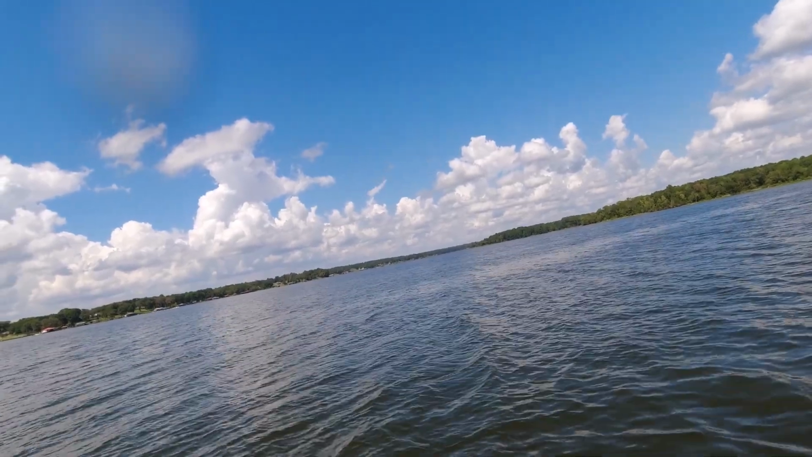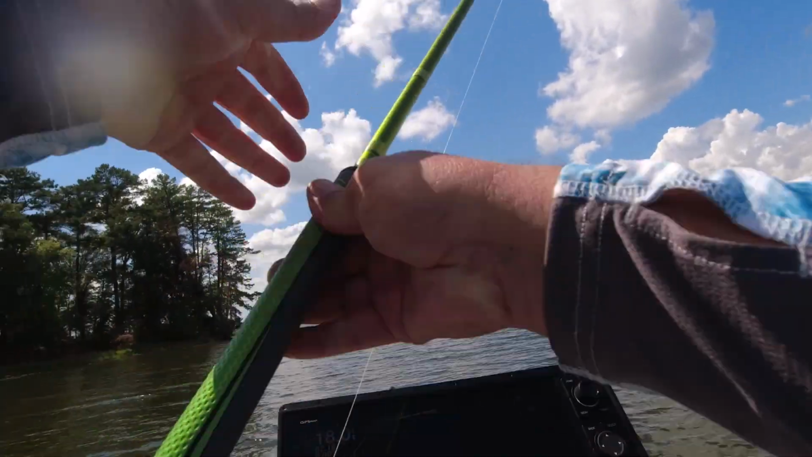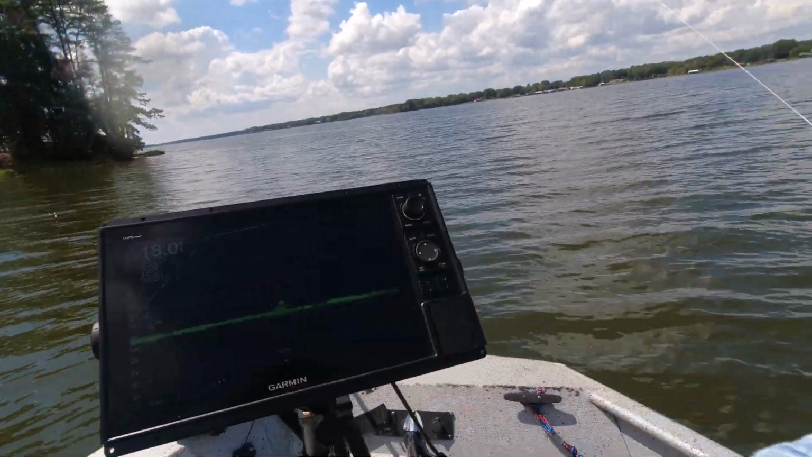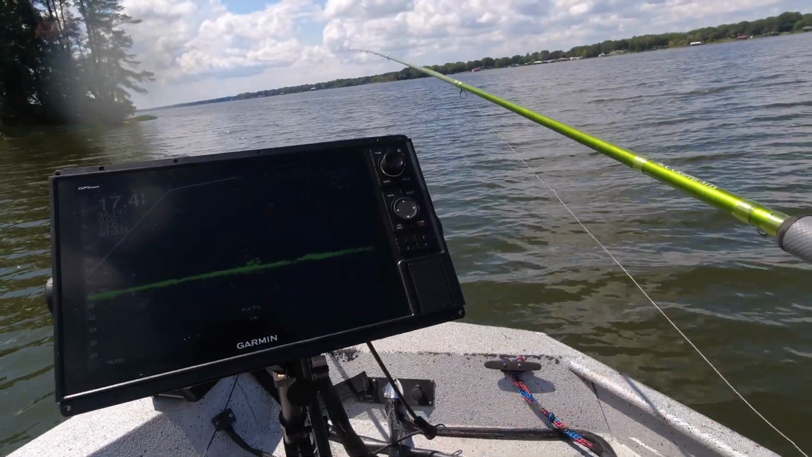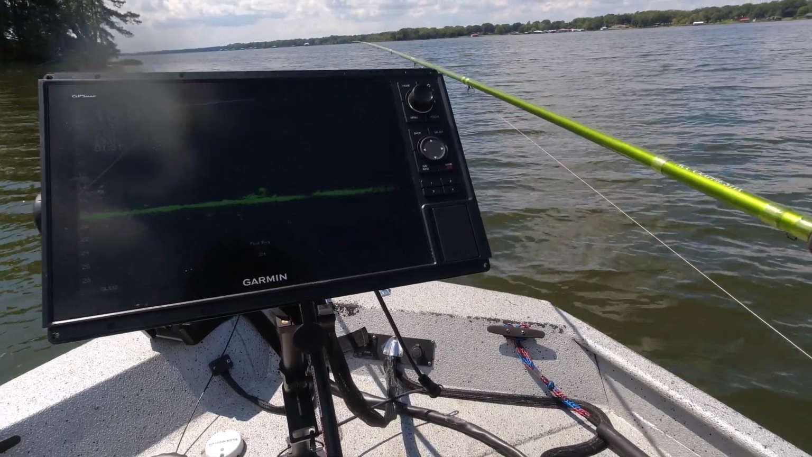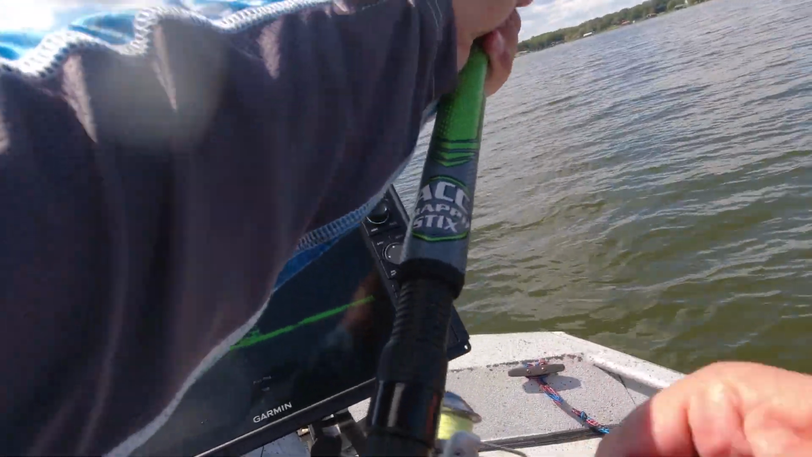I bet I've caught 100 fish on this hook. Shoot, I've been using it. I used it at Palestine for several fishing trips, and I still got it on here, and it's taking a beating, but keep on, takes a licking and keep on ticking. Drop right back down in that brush pile again. There comes one out after it, and he got it. That feels like a pretty good one too.